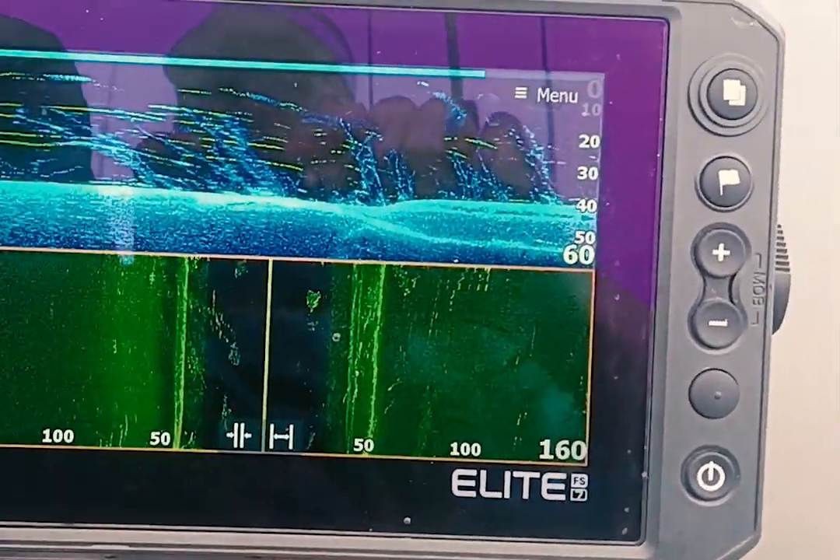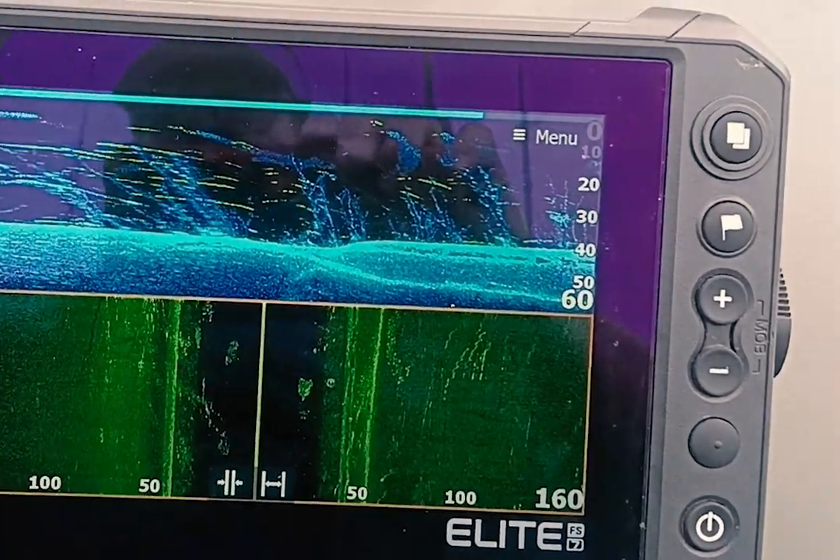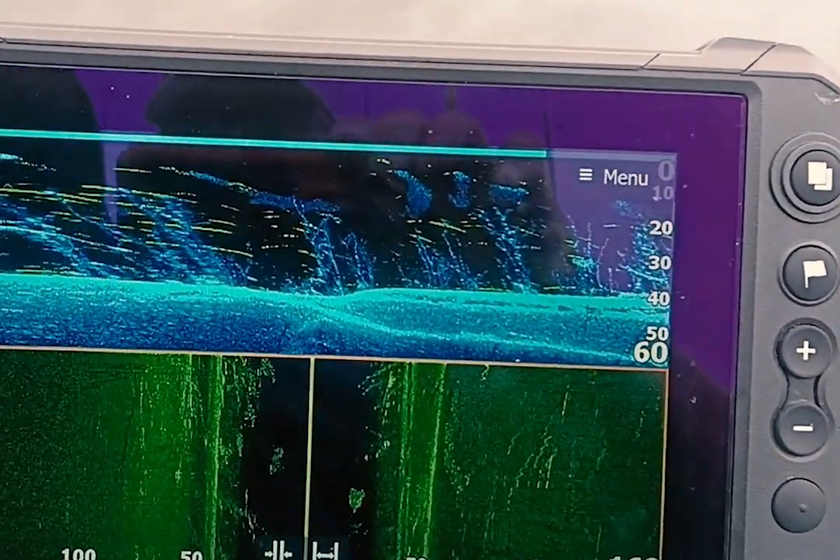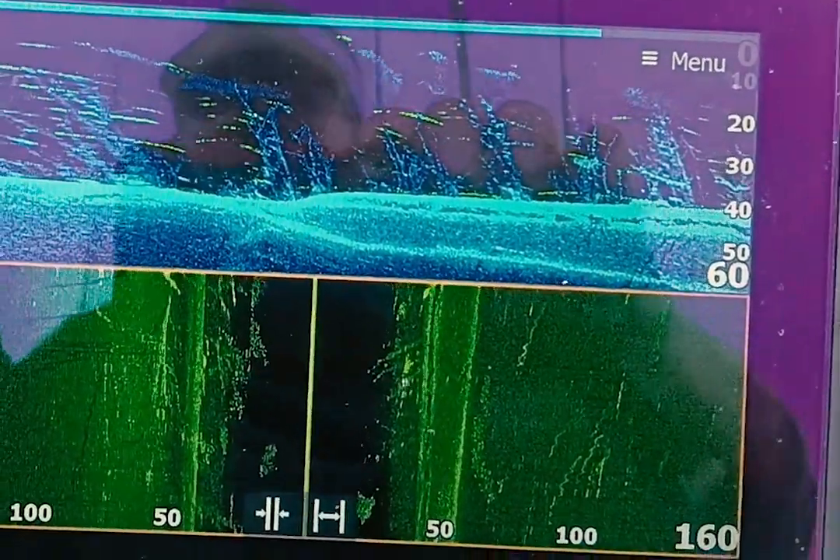And as it scrolls back, that is where you are passing more time away from it. You're traveling more distance away from that point. The further you go, the faster you go, the quicker you get away. But all of this is standing timber out here on Lake Russell.